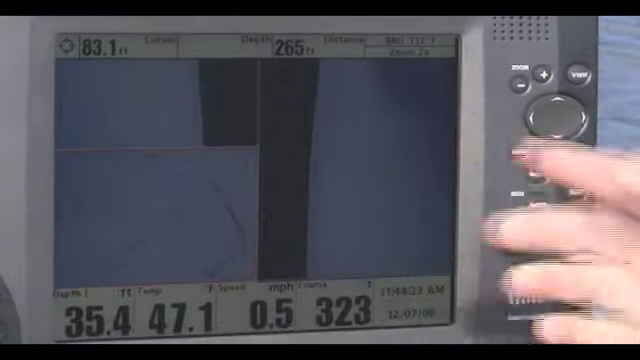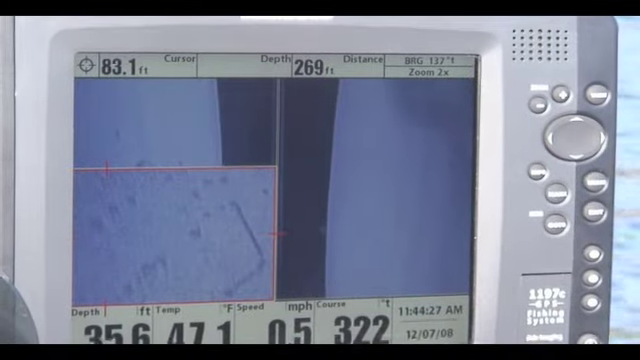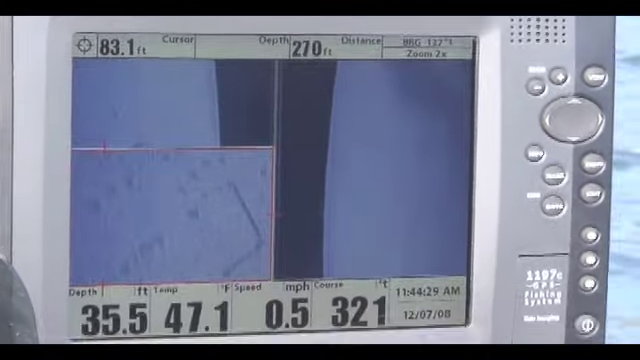You can see here how we know that: there's a white edge to that target right there, and a little shadow behind it, which tells me that wall is probably a foot tall or so off the bottom. That would obviously lead me to believe it's an old foundation down there, and a bunch of old busted up rocks still around it that you can see on the screen.